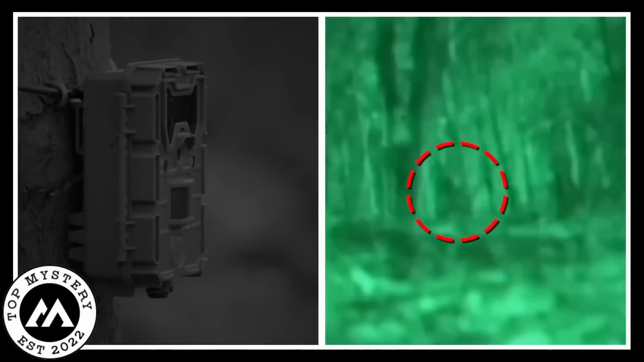Huge ape caught on cam. In a deep, mysterious forest far from the rush and bustle of urban life, a secret unfolded. One day, a motion-activated trail camera captured something extraordinary. The footage was blurry, like trying to see through a misty window, but the sight was unmistakable. A colossal black ape-like animal.